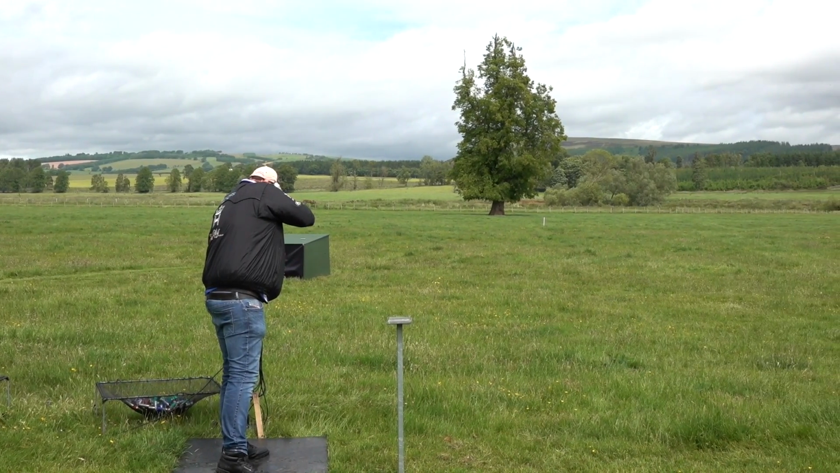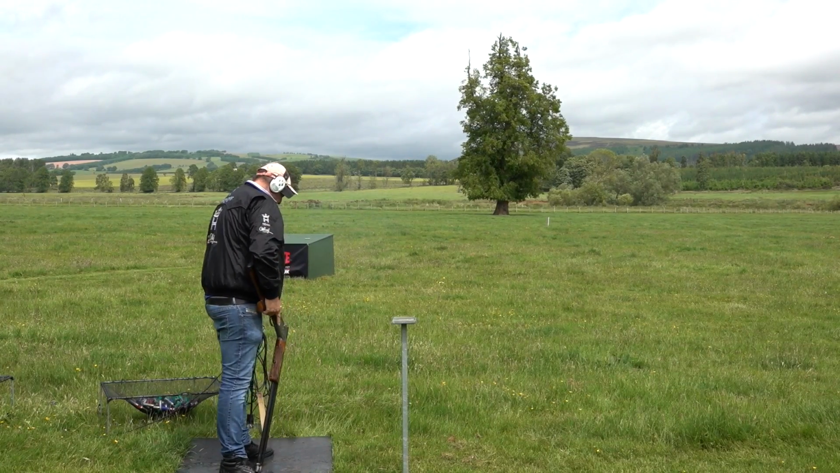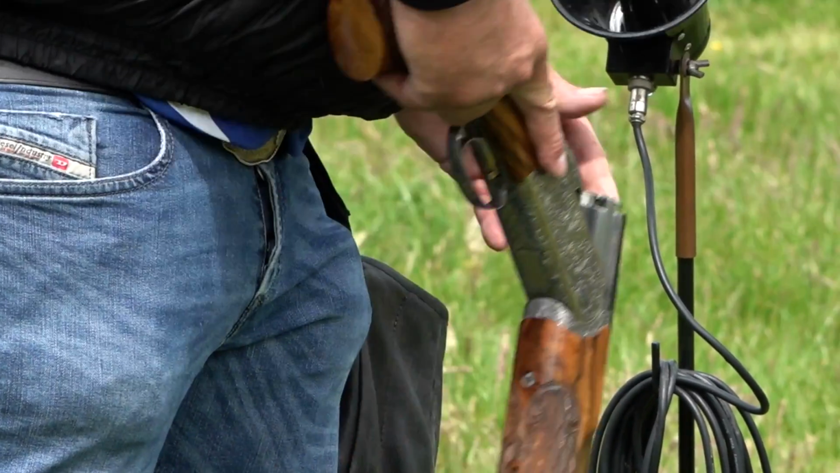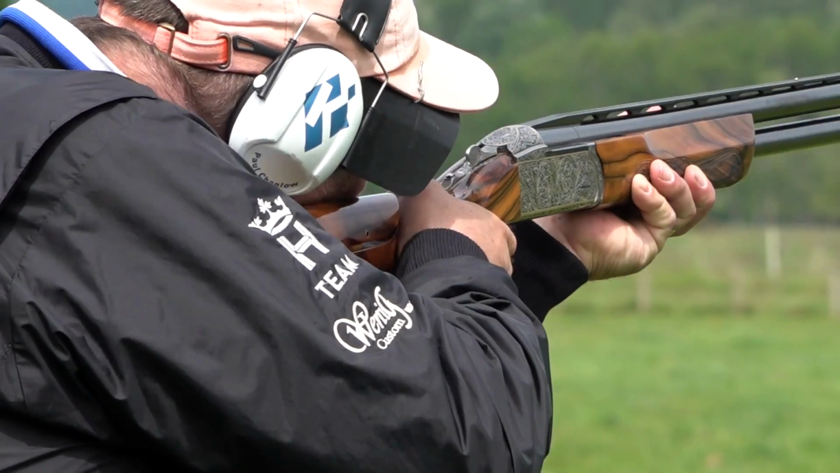So what's the secret to achieving that perfect score? Get the fundamentals right, to be honest with you. Get the gun to shoot where you look. Before you start travelling around all over the country, get the basics right. Gun fit, gun mount, that's it. Repeat doing the same thing time and time again. Don't alter anything, don't rush, don't get flustered, just do the same thing. Once it works, do the same thing every time. Easier said than done, but yeah.